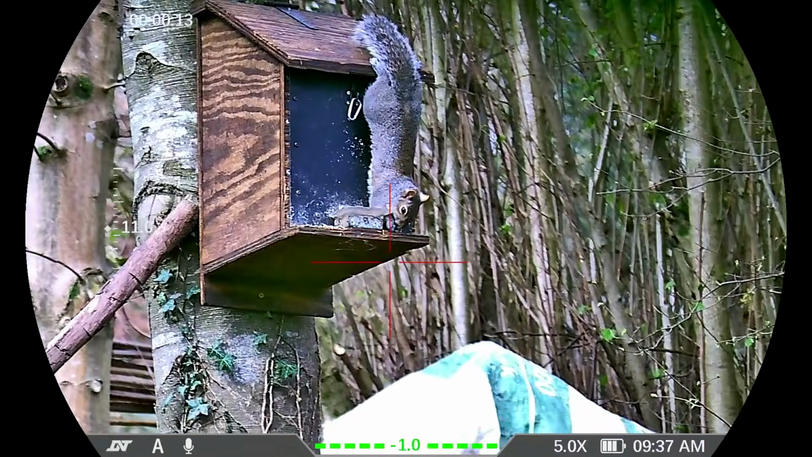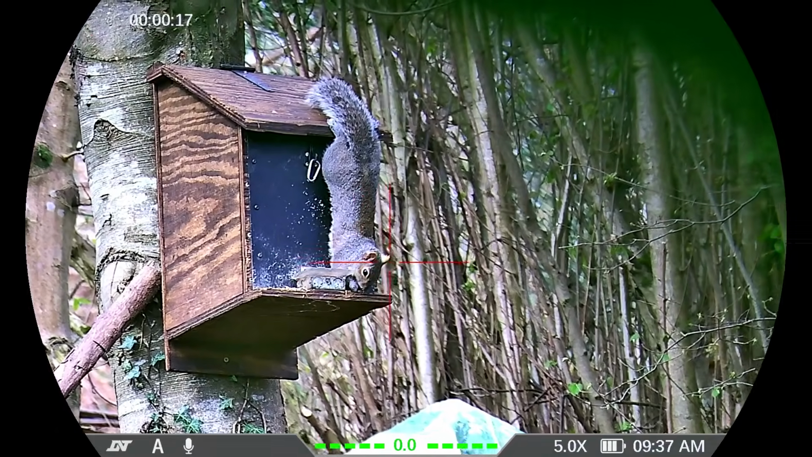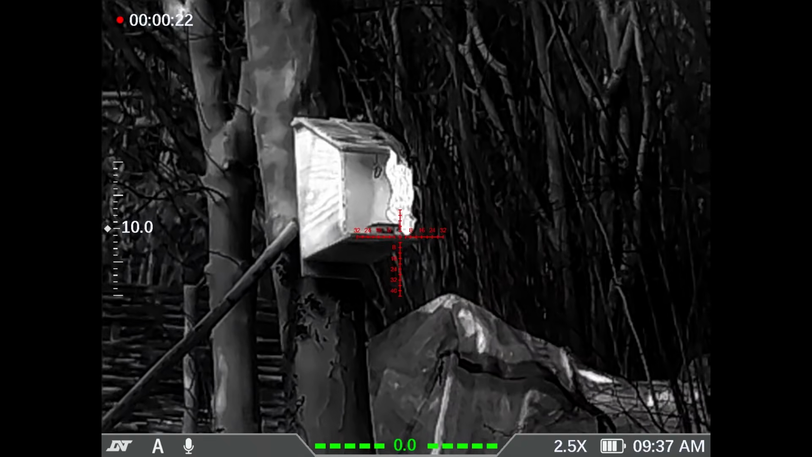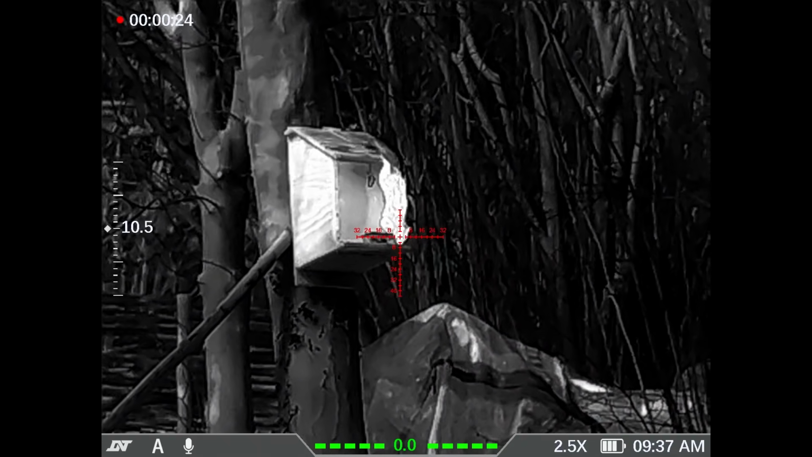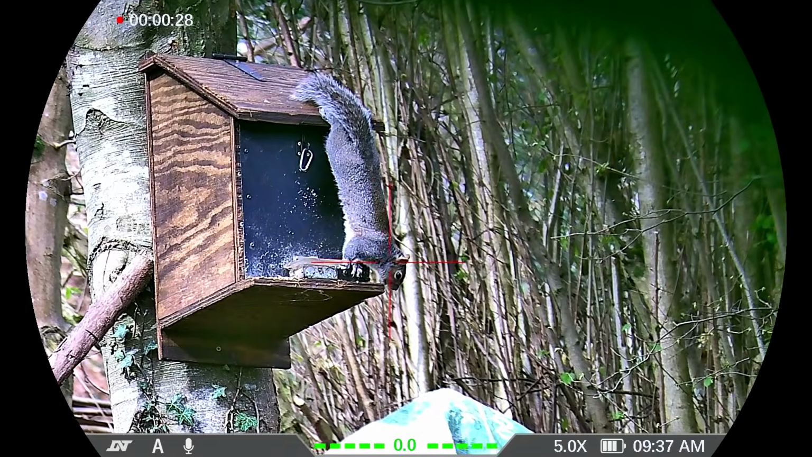Here we go. Pair of pheasants out the left hand side window. And there's this one here. I'm going to give you some thermal as well so you can see. Look how bloody good that is. Right, let's dispatch him.